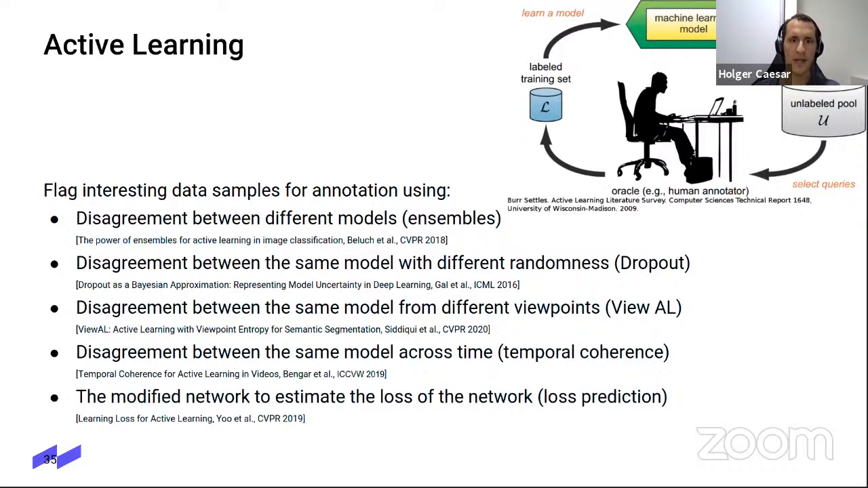And the last one is a very interesting approach called loss prediction. So basically here the network gets another output, which is the predicted loss of that network on an image. So it's kind of guessing how confident it is on an image. And then again, you can sort the images by this uncertainty, and then you know which images to annotate.